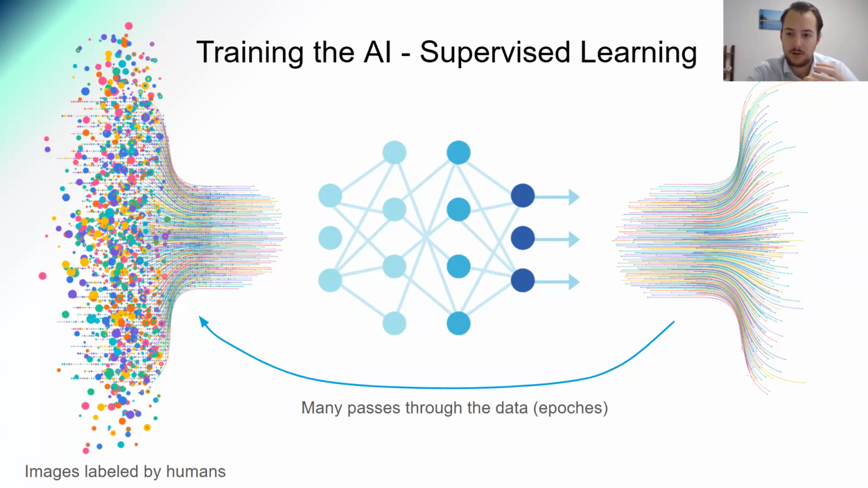Essentially, the process for training is that the 70% would be passed through the AI neural network many times. One pass would be called one epoch. After each epoch, it would test the accuracy and the metrics based on the 20% validation set.